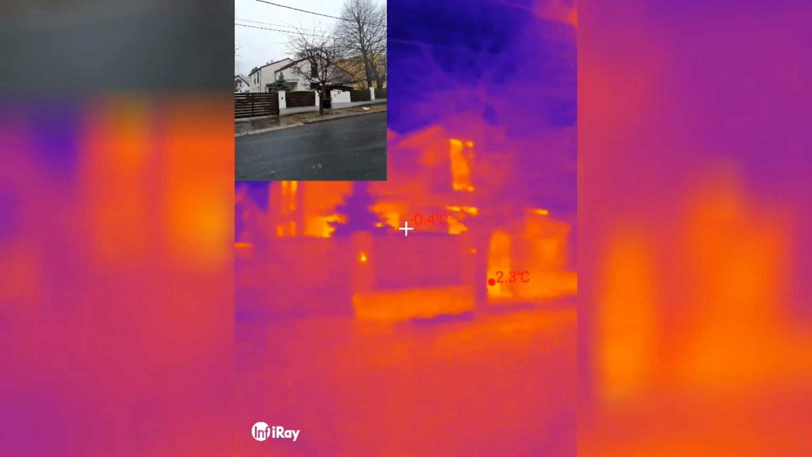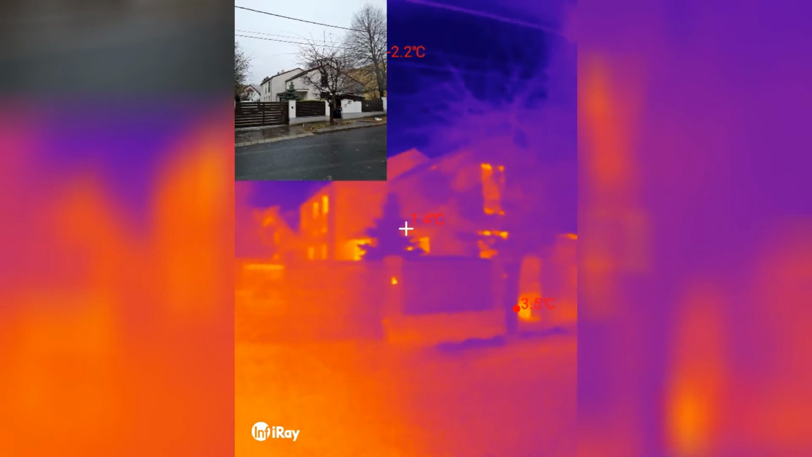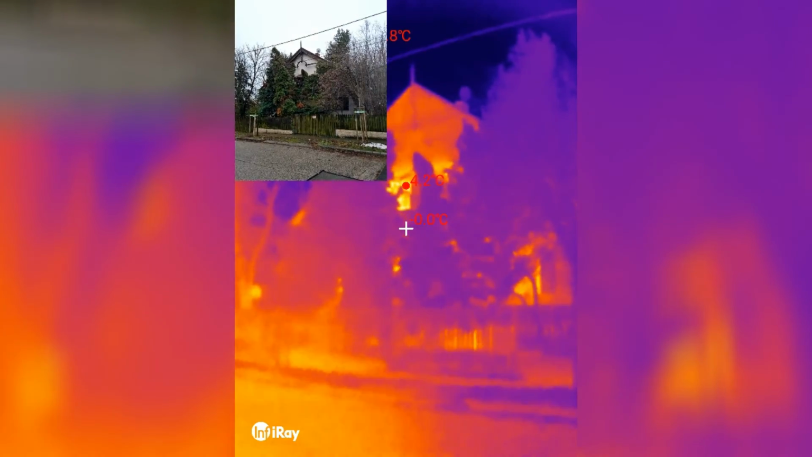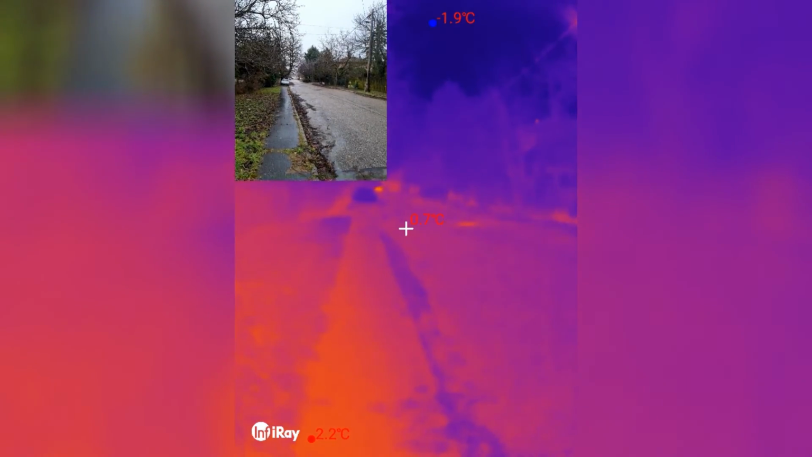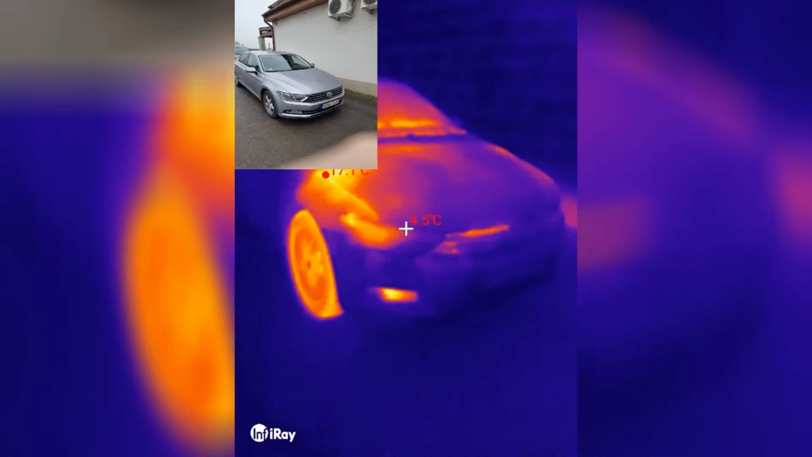Oh, that's a cool view. Okay, that's my house. Well, okay, that's glowing as well a little bit, but the other house was glowing more and is further away, I mean. Yeah, that's my neighbor's house. I think that has probably little insulation as well. Well, not as much as ours. It's an older house. But yeah, that's what I can see on the street. So this is New Year's Eve. I was out and I was driving a little bit, and I just wanted to see how it looks.